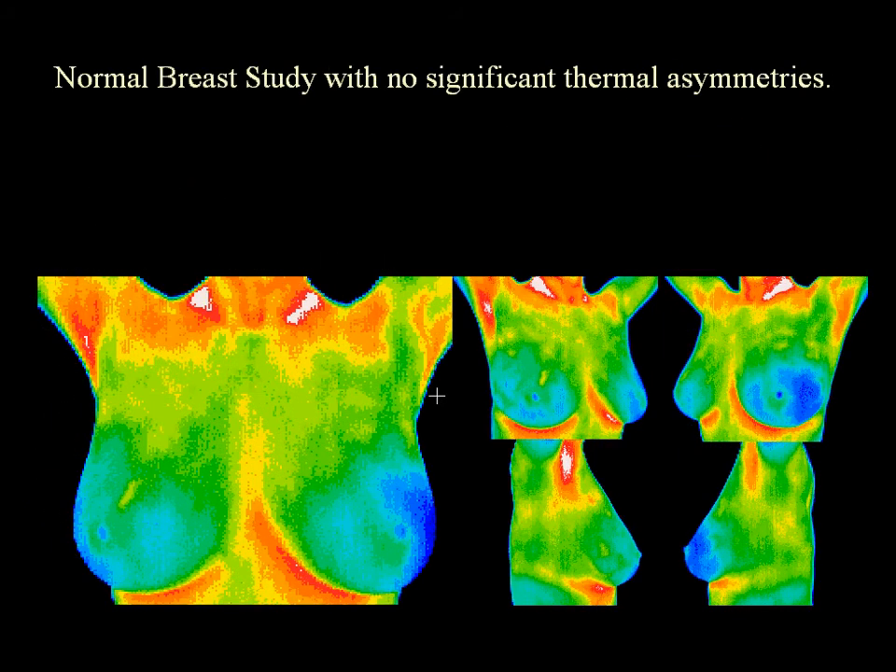Digital thermography of the breast takes only 5 minutes and is a valuable tool for alerting your doctor to changing conditions in your breast way before it becomes apparent on physical exam or mammogram. Notice the symmetrical colors in these breast images.